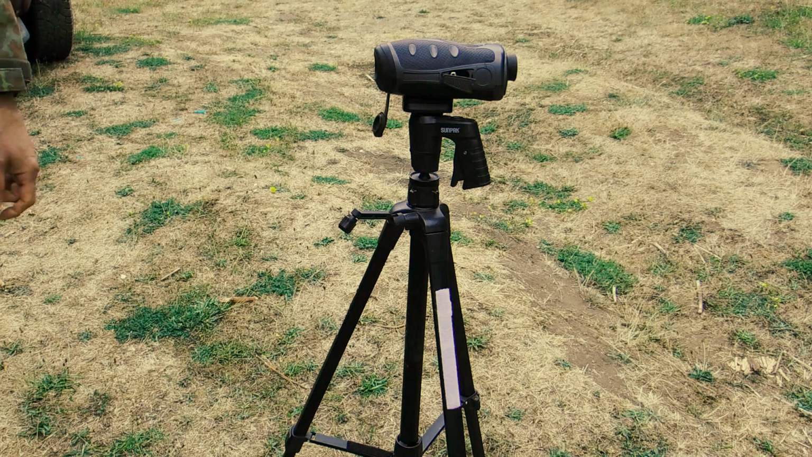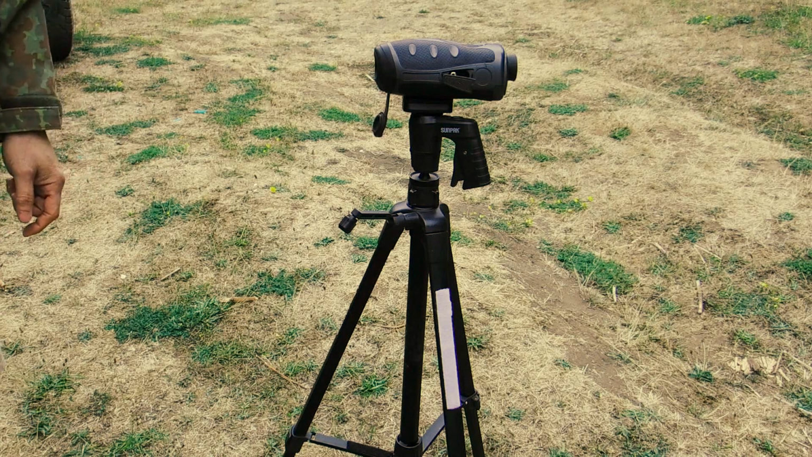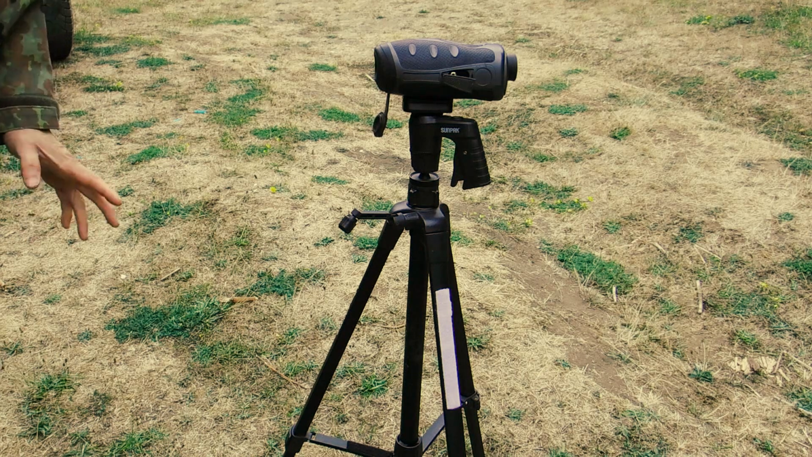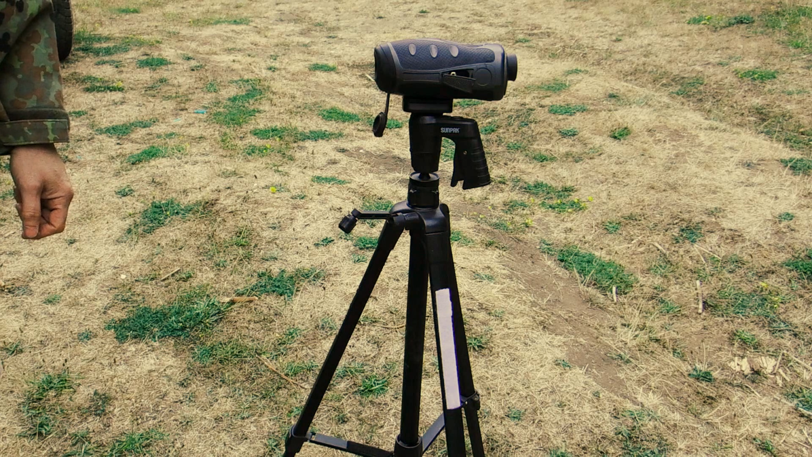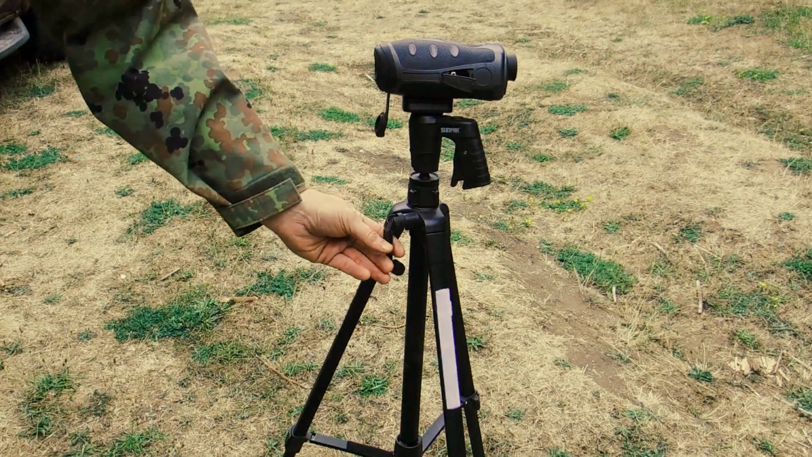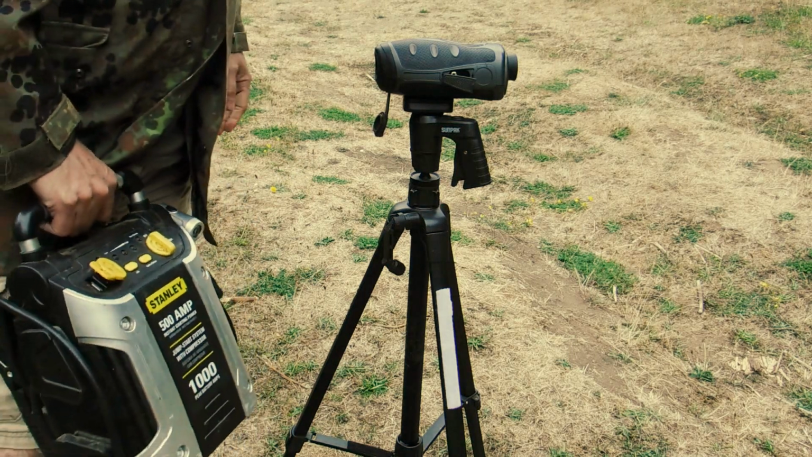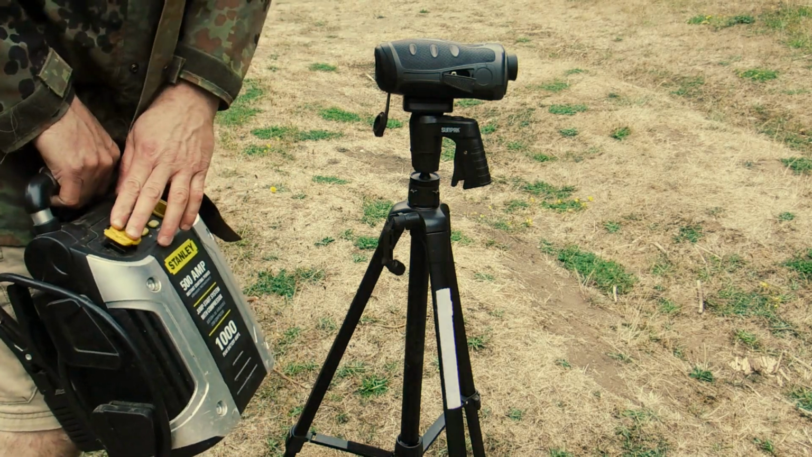For those of you out there curious how our thermal setup works, I'm going to show you how we set up the thermal in the MDVR for taking video covertly out in the field. Everything's got to be portable and battery powered. We use different 12-volt sources, but this particular one we'll probably be using tonight.